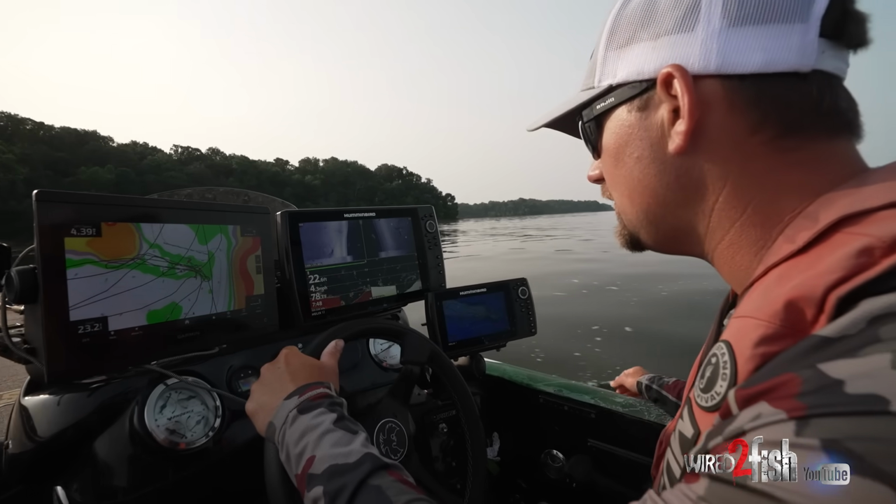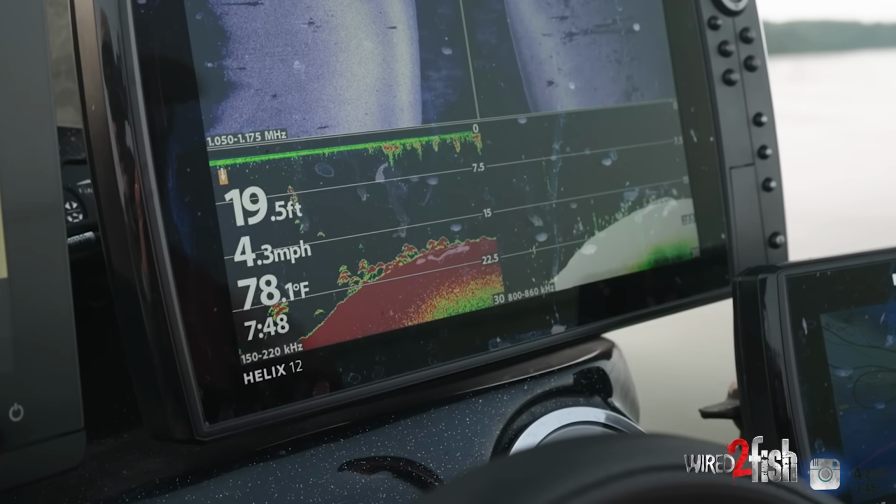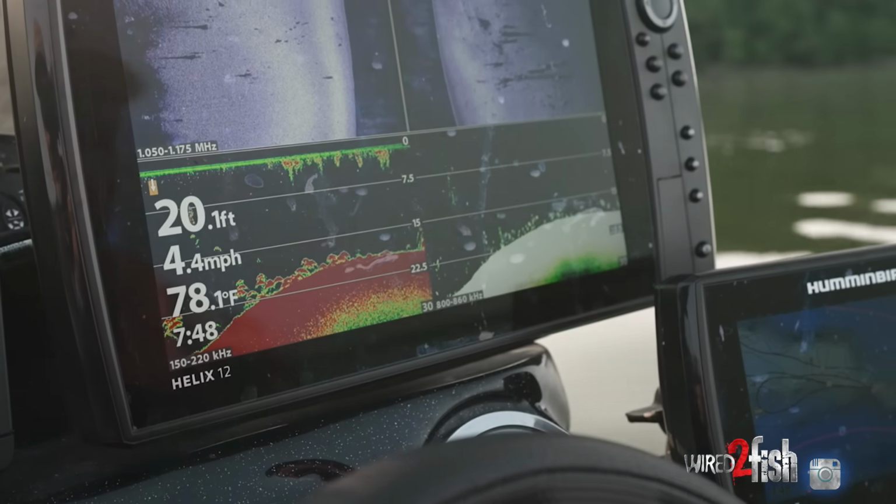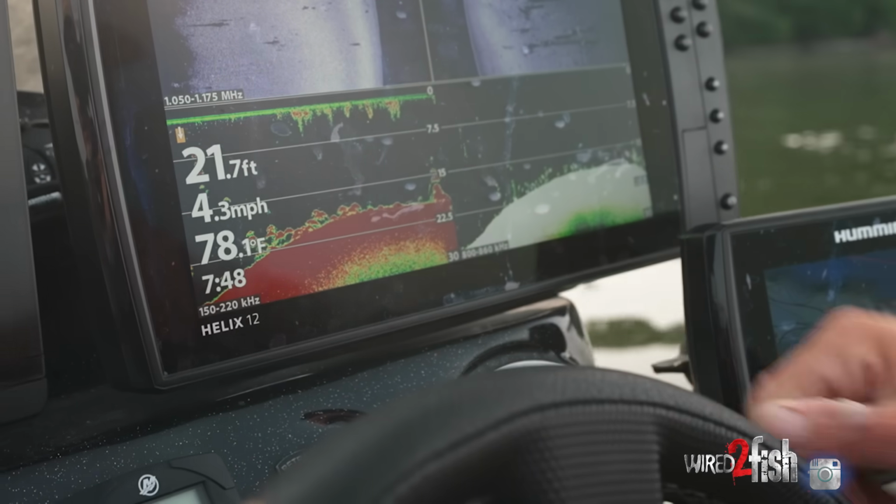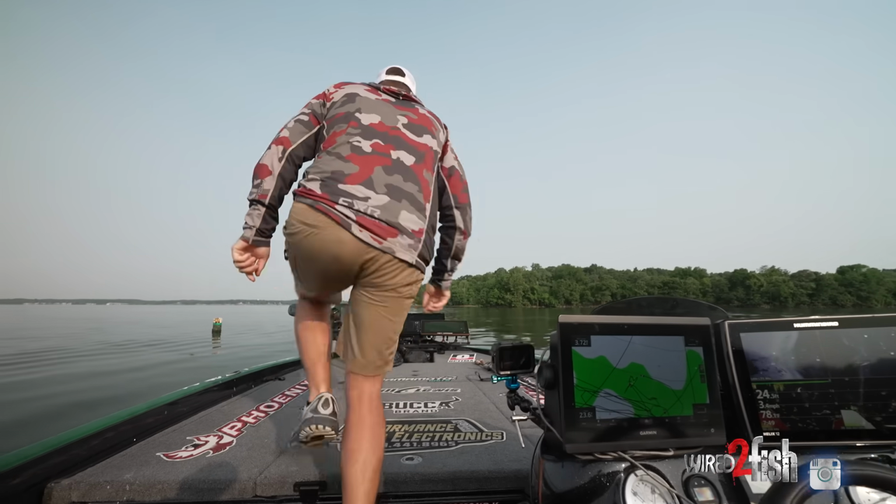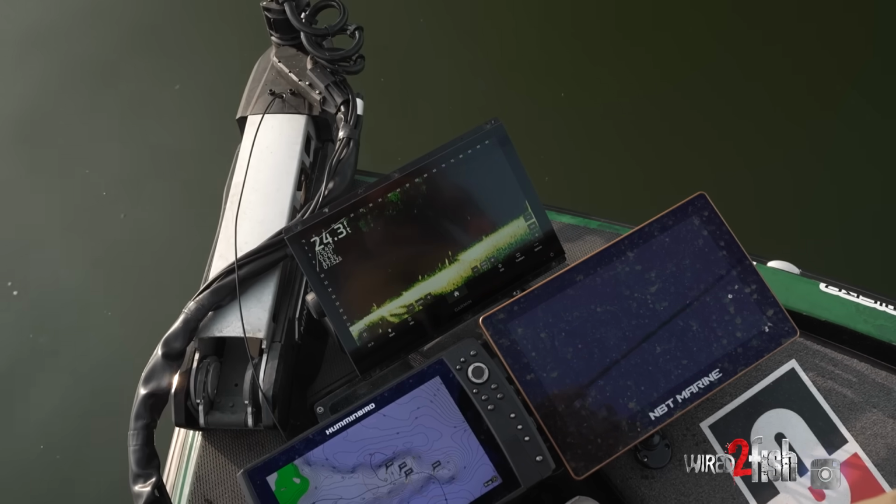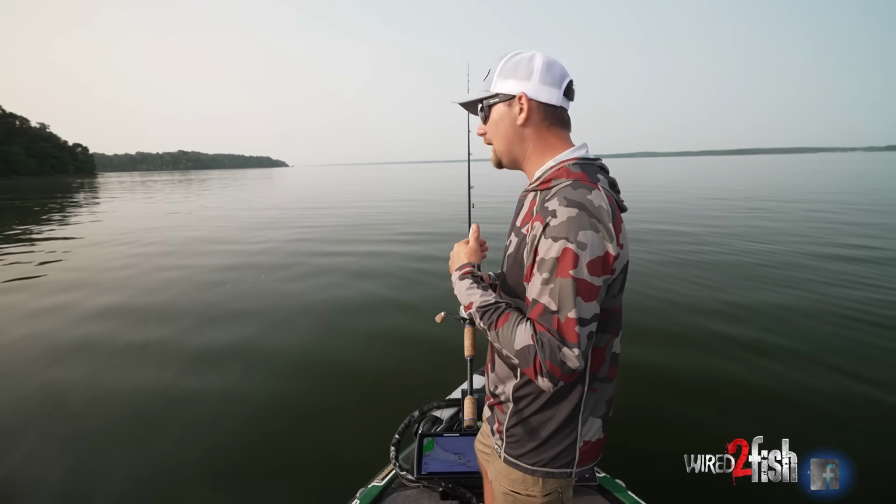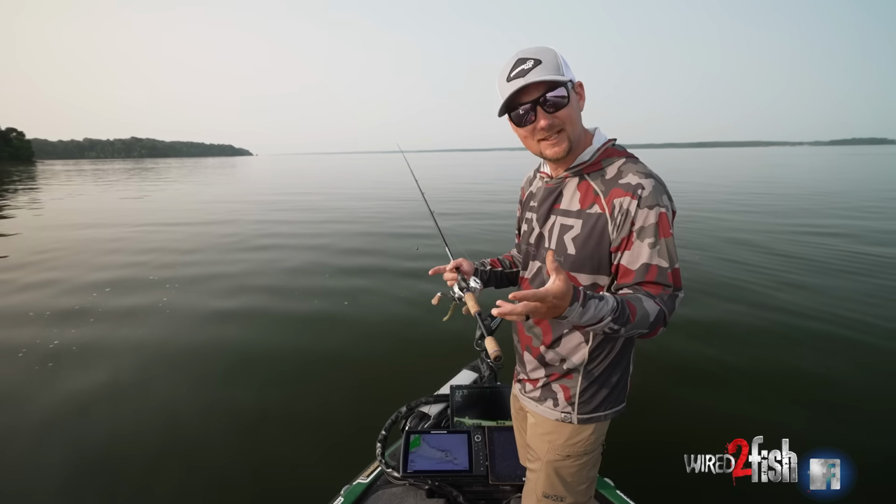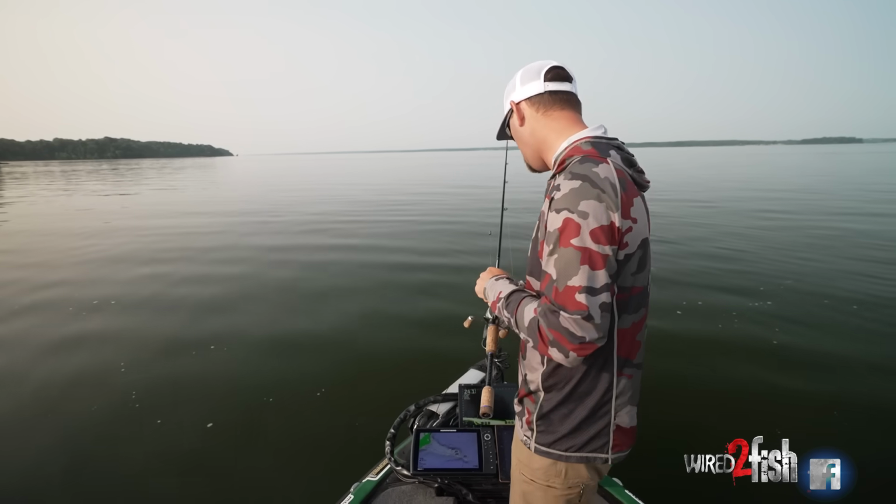We finally located a small little school here. You can see they are really grouped up tightly together there. That is exactly what you're looking for. Let's see if we can catch one of them. During the course of the week and over my experience, once these fish get a lot of pressure, a lot of times that can spook the fish. It can actually change the mood and spread these fish back out.